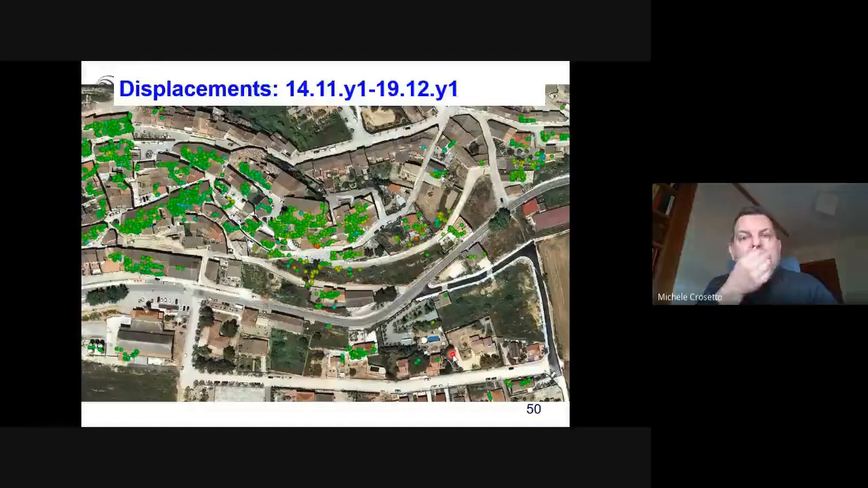This is the displacement map between 14 November and 19 December of the first year of measurement. This was not useful to detect any displacement. So in 1 month we were basically not detecting displacement, but we were verifying that it was possible to make a discontinuous GBSAR observing an urban area.